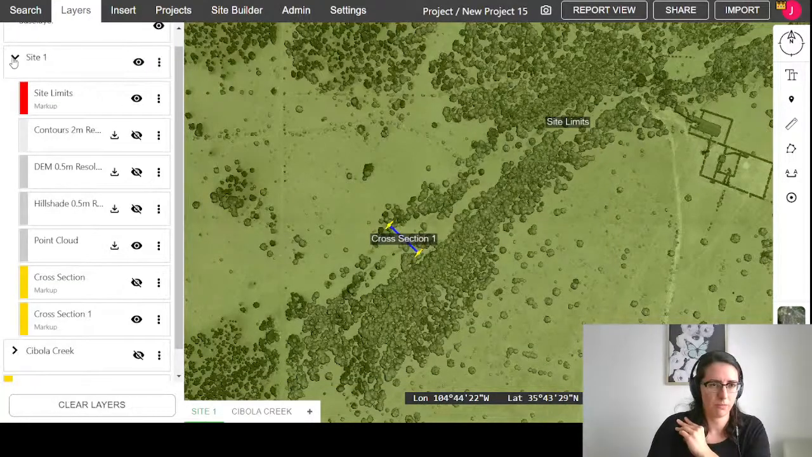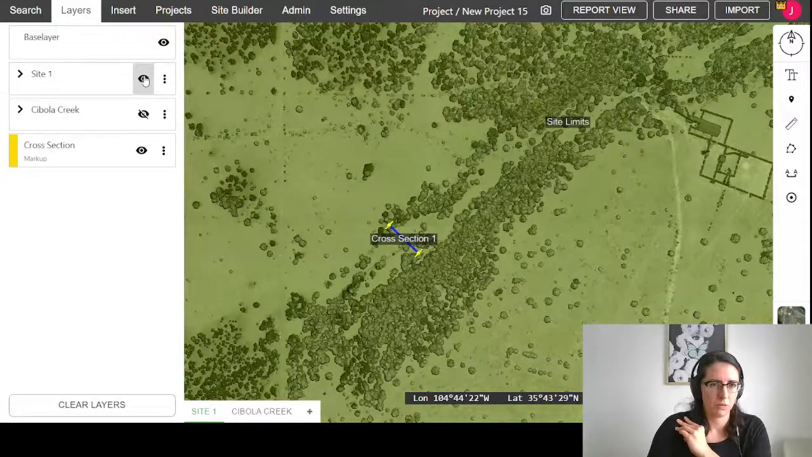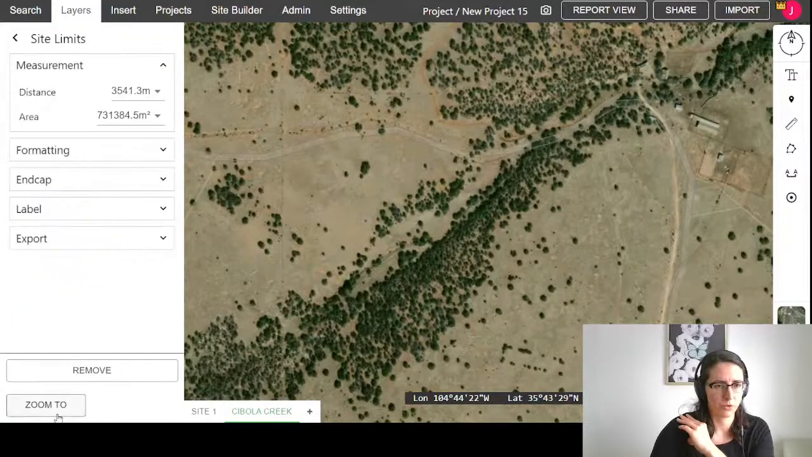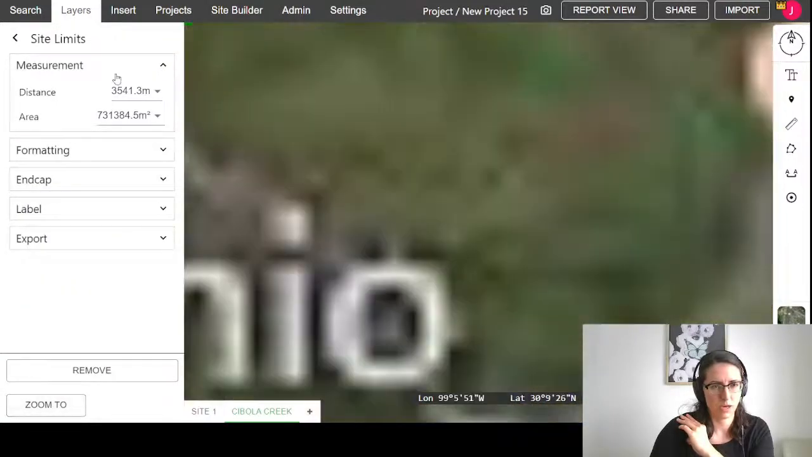In the meantime, I'm just going to pop back to our creek here. Back to where we drew those site limits, zoom back to that.